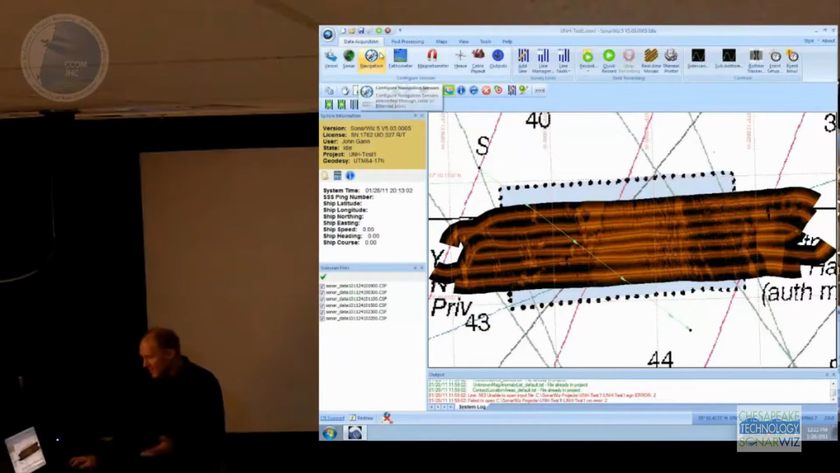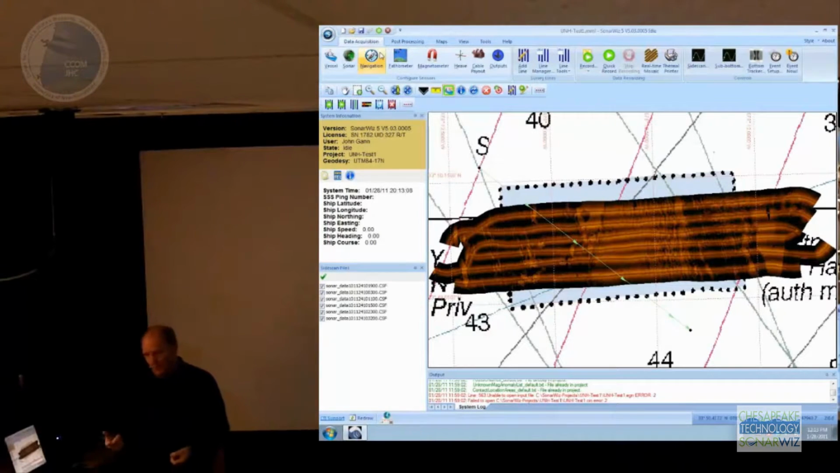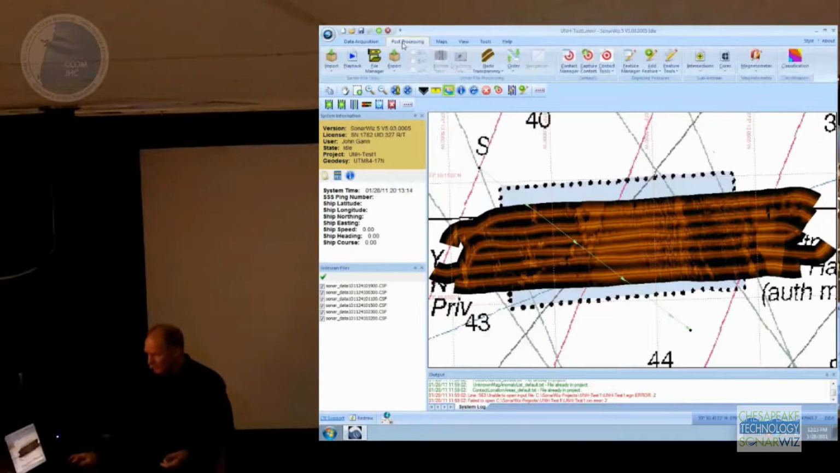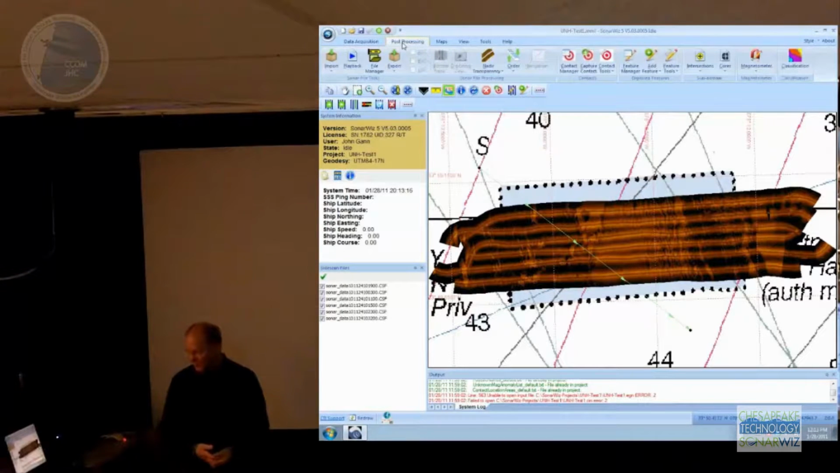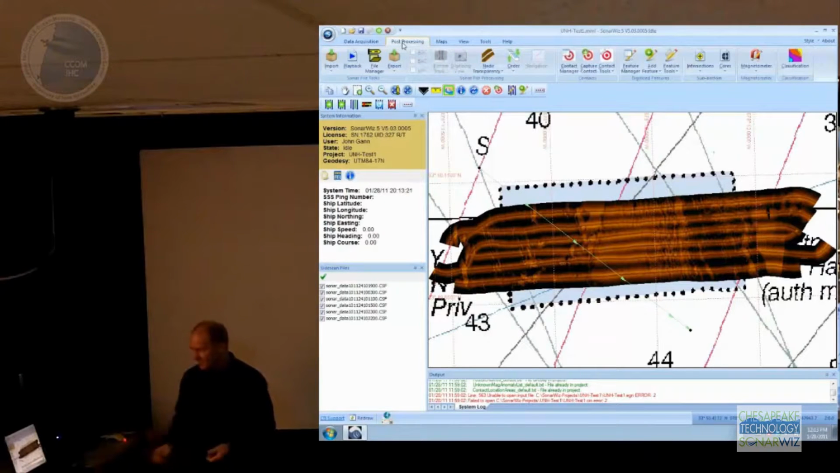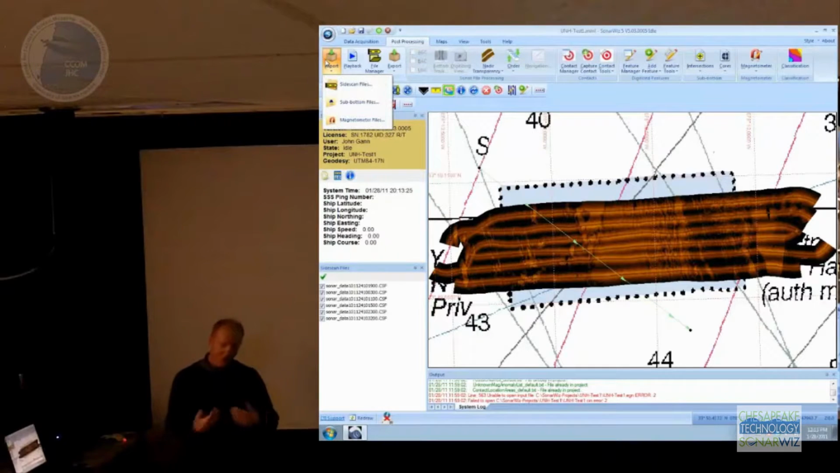Okay, so that's the data acquisition panel. If you just buy the software for post-processing, you'll never see that panel because it's not enabled when you get a post-processing license, which I think is what the UNH license is set up as. So you guys would start with this tab, which is post-processing. It has the tools that you're likely to want to use in post-processing. So I've created a project. What I want to do is import some data.